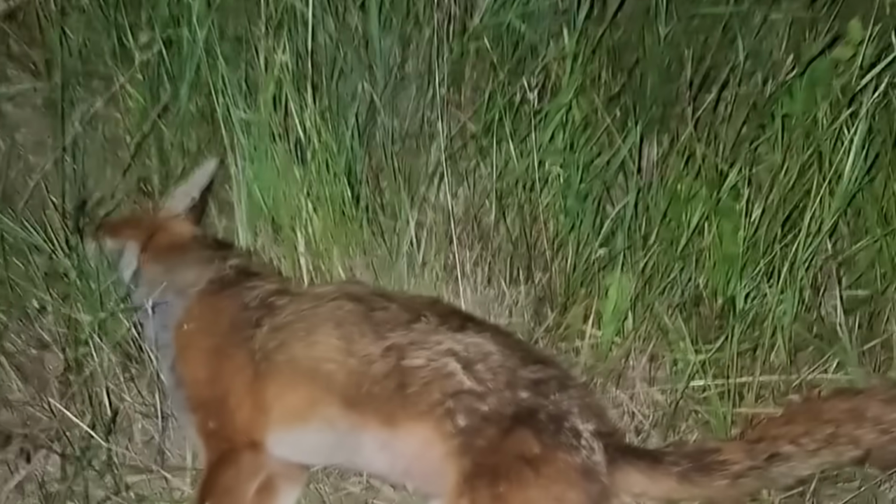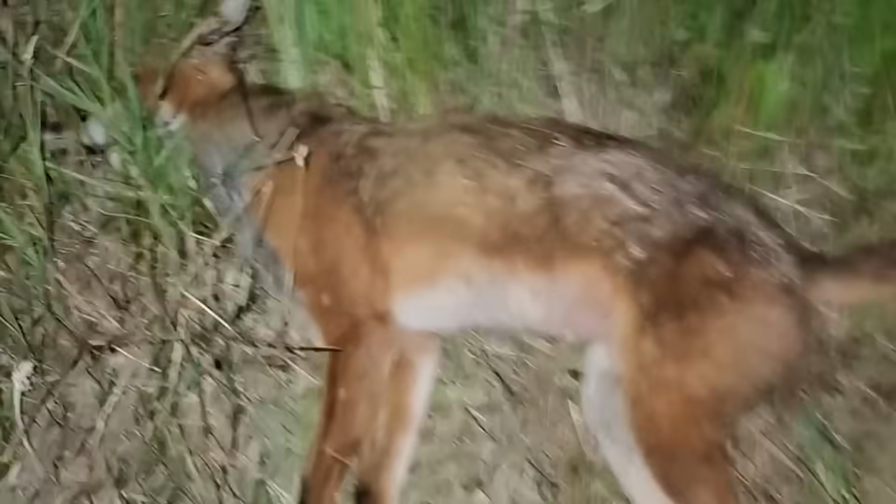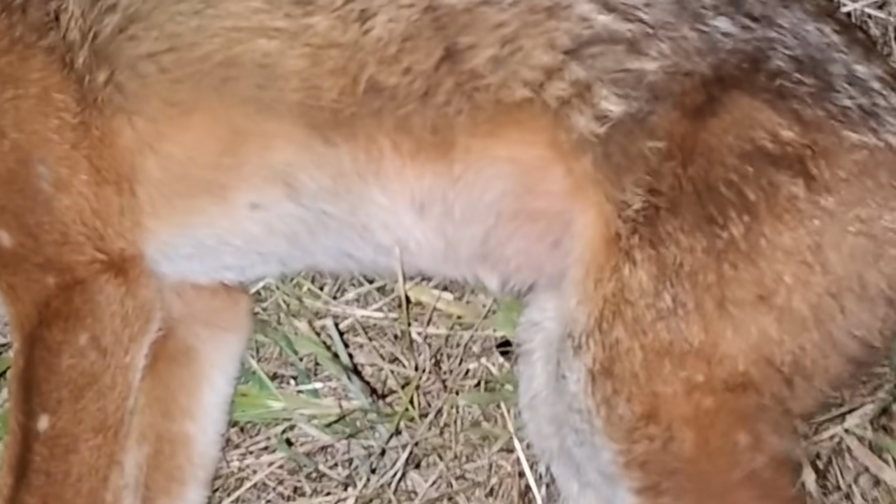But yeah, so like I say, I imagine it's a cub. It didn't look particularly big through the scope. There it is. Yeah, definitely a cub. What we got? Little vixen this time.